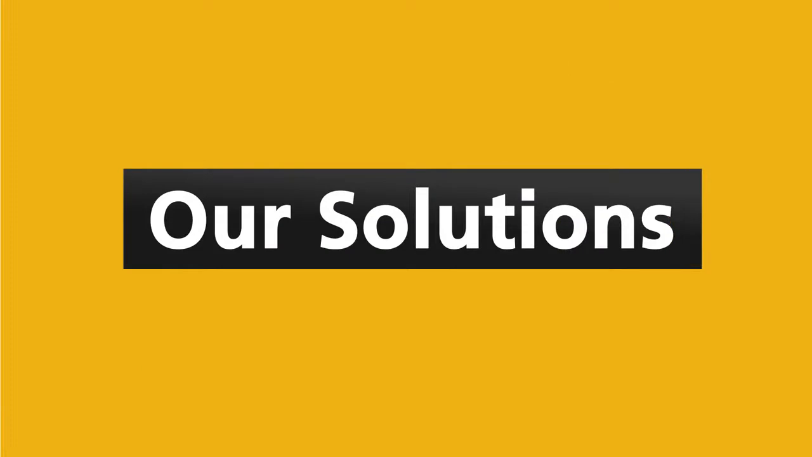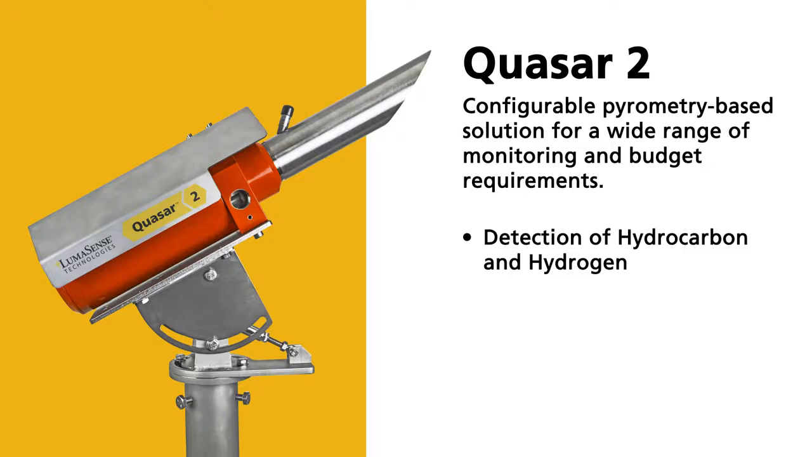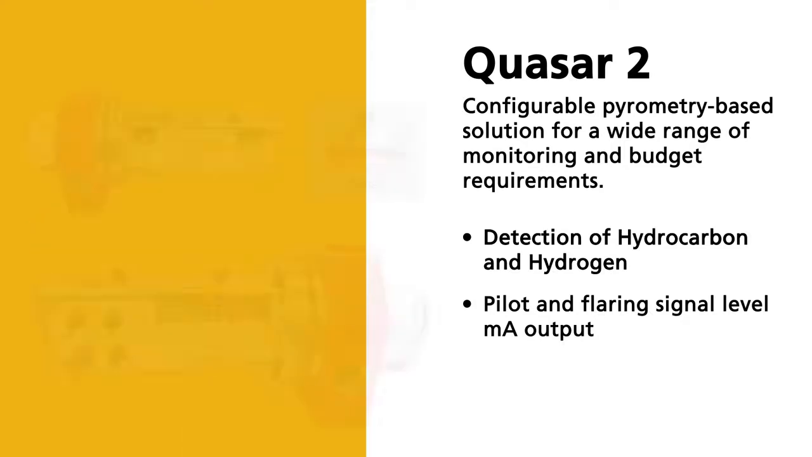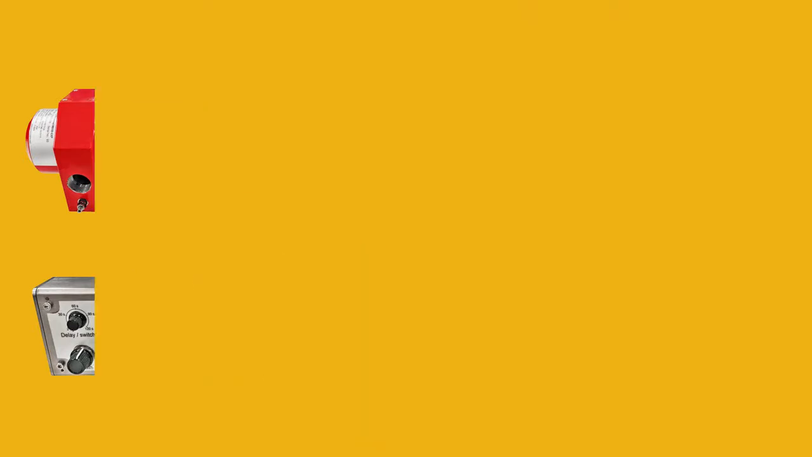Lumasense offers two solutions for flare stack monitoring. Quasar 2 is a pyrometry-based system for a wide range of monitoring and budget requirements. It is specifically designed to detect hydrocarbon and hydrogen using either a basic, low-cost switched output for pilot detection, or using a more advanced milliamp span to detect different flame sizes and to differentiate signal levels of a pilot flame detection from a flaring flame detection. The Quasar 2 also features modular electronics for easy access and service to any setting adjustments or maintenance.